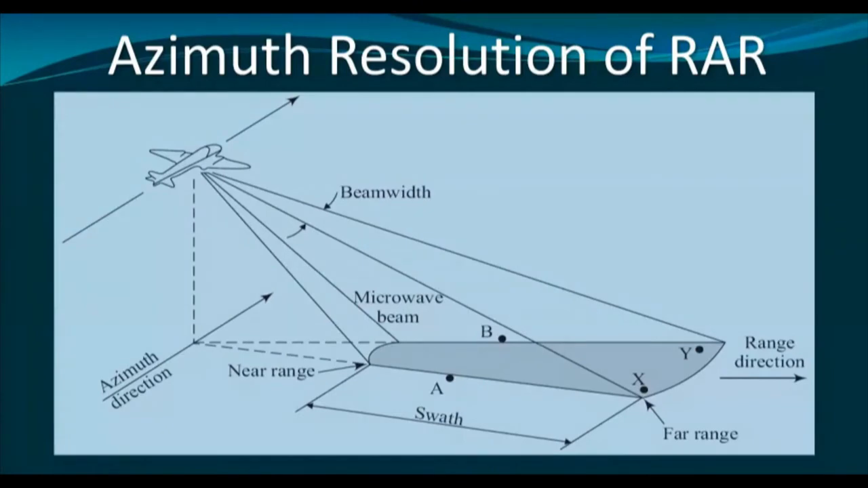As you can see, X and Y, these two objects are coming within the beam width, therefore we won't be able to discriminate them. However, objects A and B are separated by a distance that is wider than the beam width, therefore we could be able to identify them or discriminate them on the radar imagery.